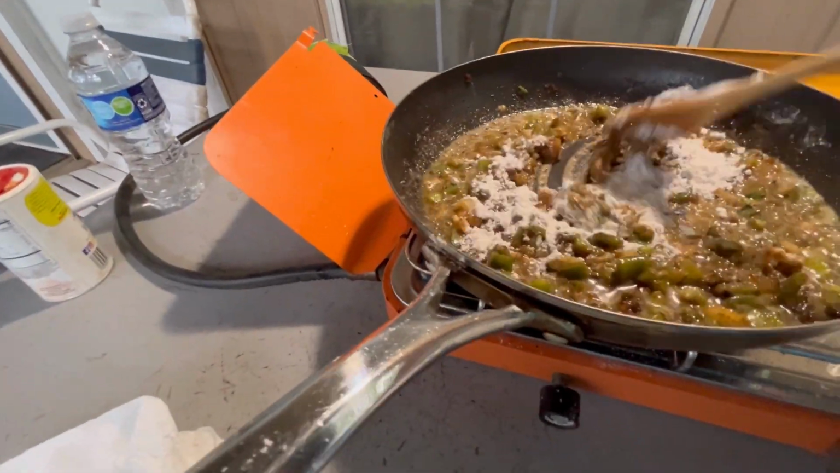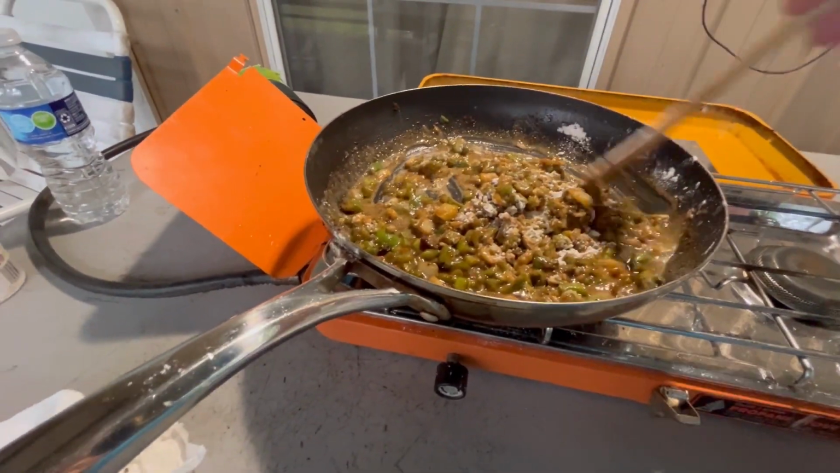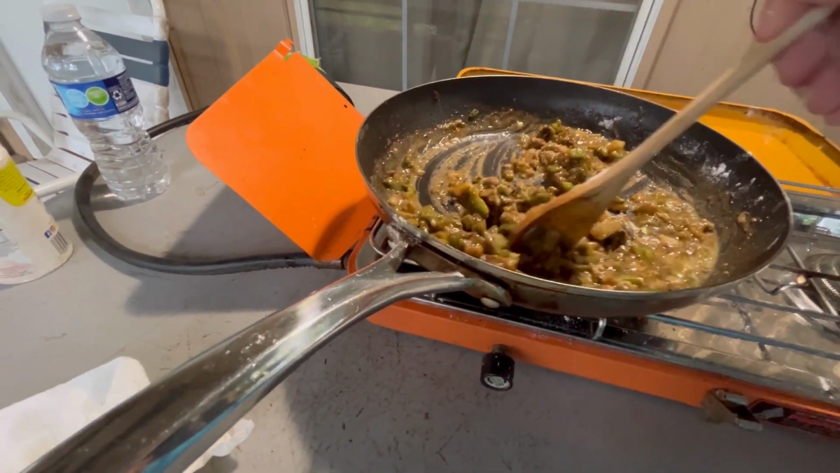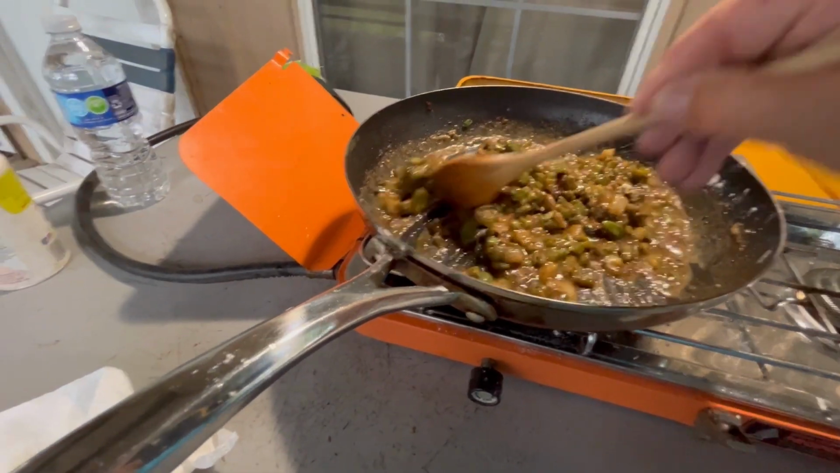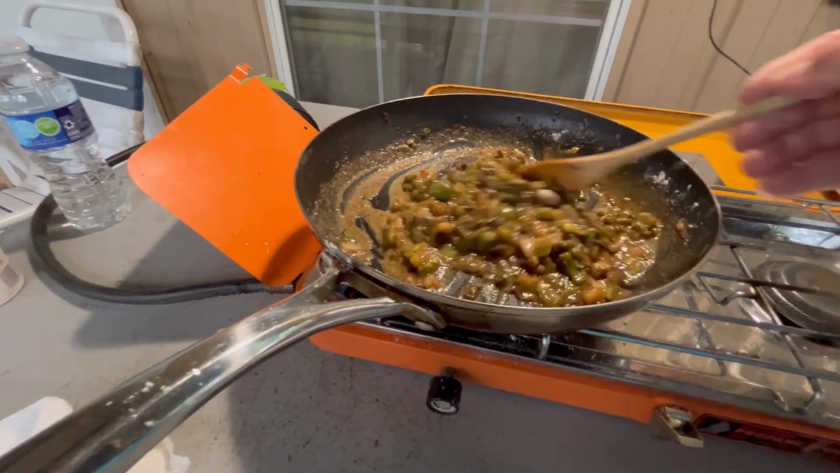Keep stirring. And you got a lot of flour that's on the fish already that was already fried, so all we want to do is make sure this is really brown. You don't want a white gravy. You want some brown gravy.